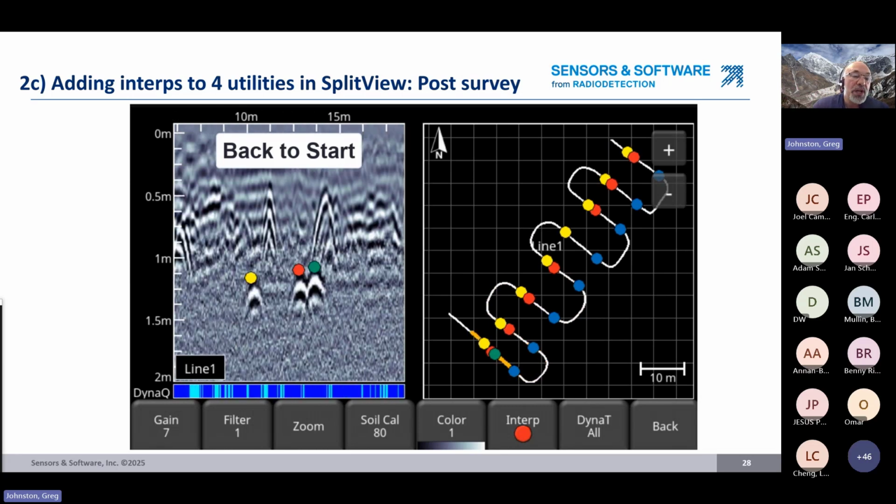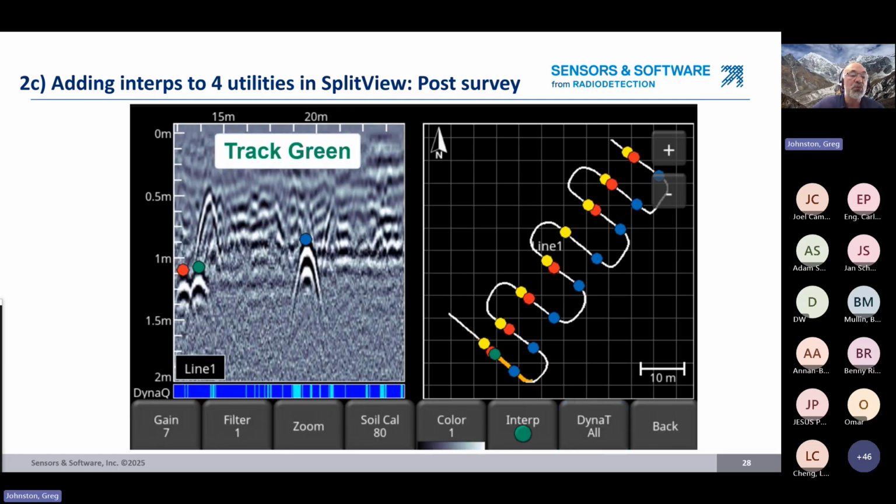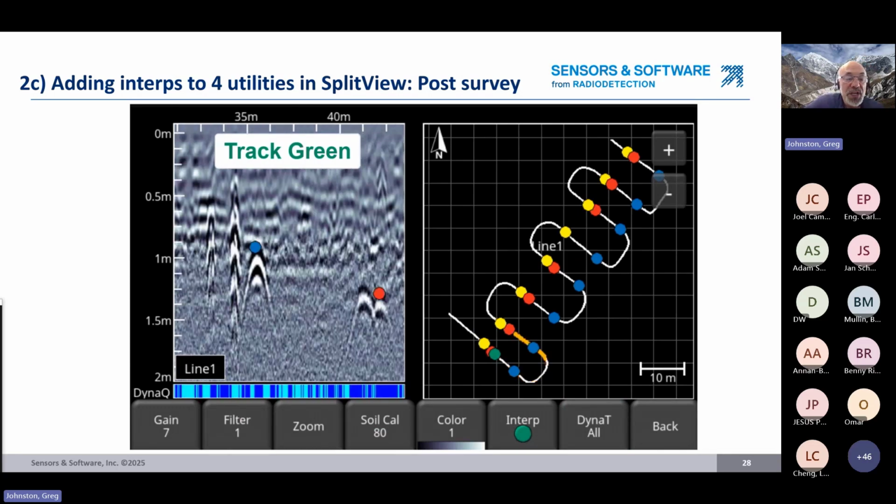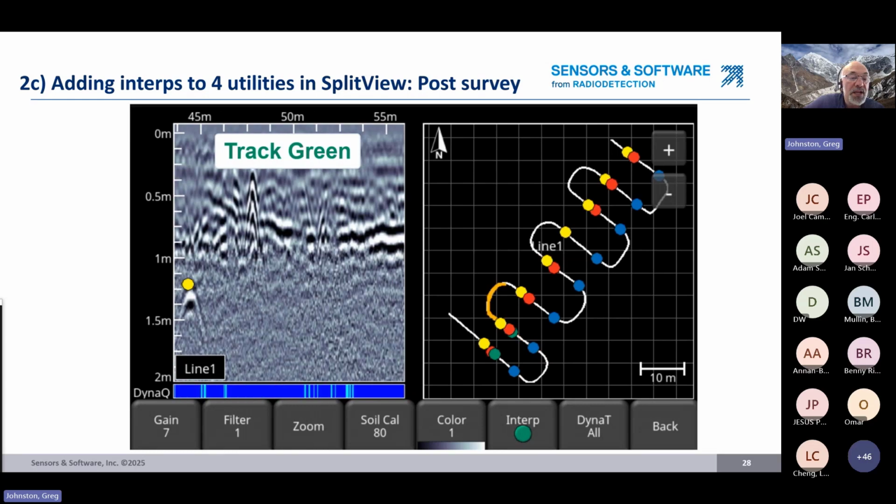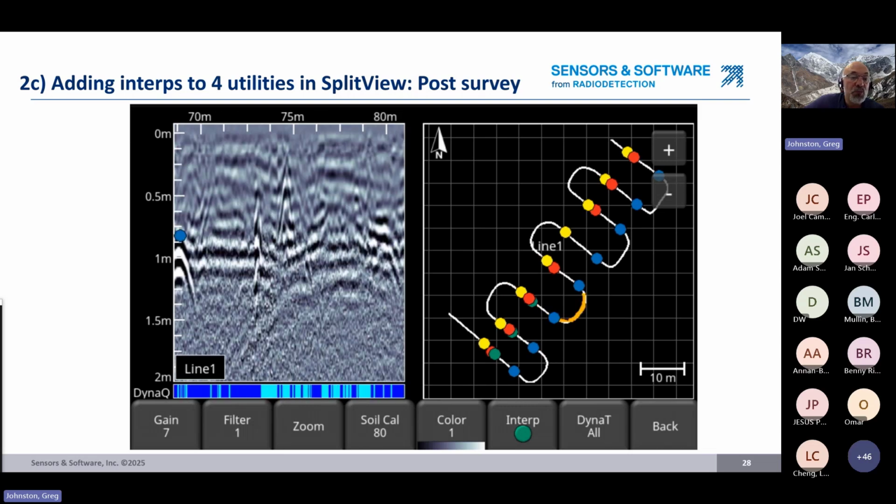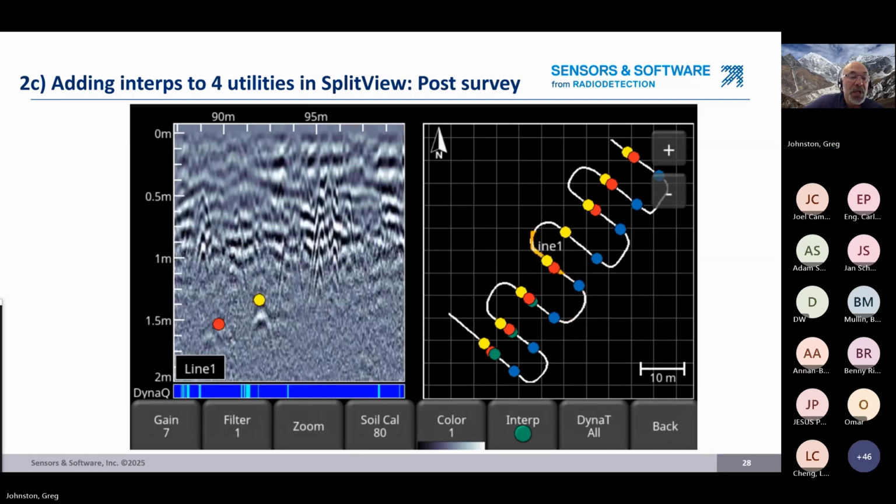So in this case, we've gone back to the start, and now we're going to track the last one, which is the green one. We know the green one's going to be between the red and the blue. So we're looking for that hyperbola, and it's going to be very close to the red, is the other way to look for it as well. So in here, very, very faint.